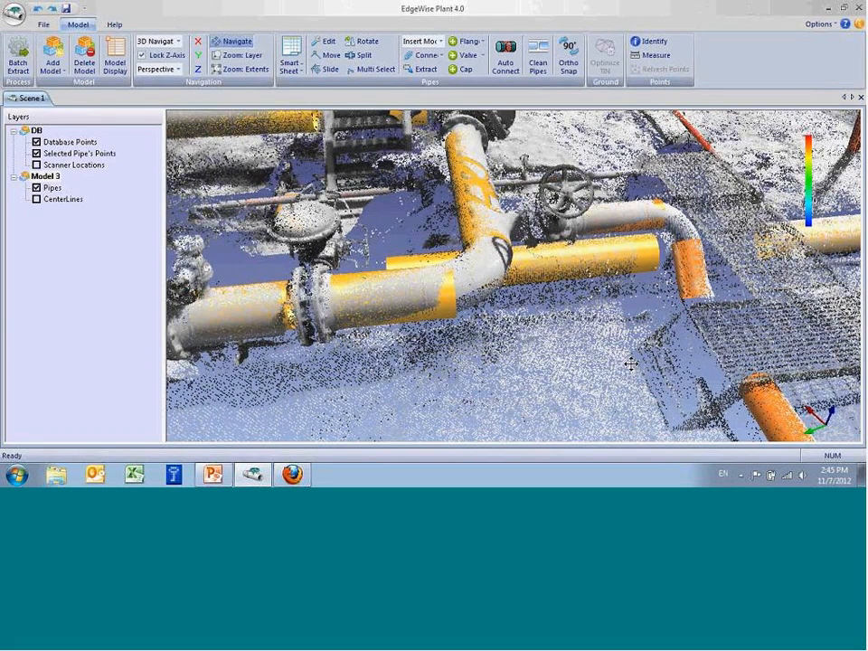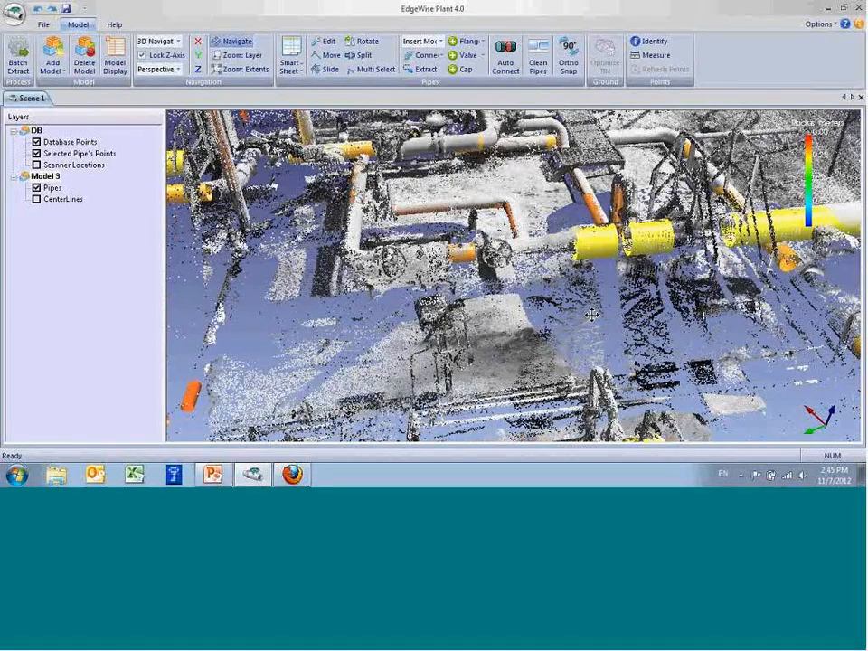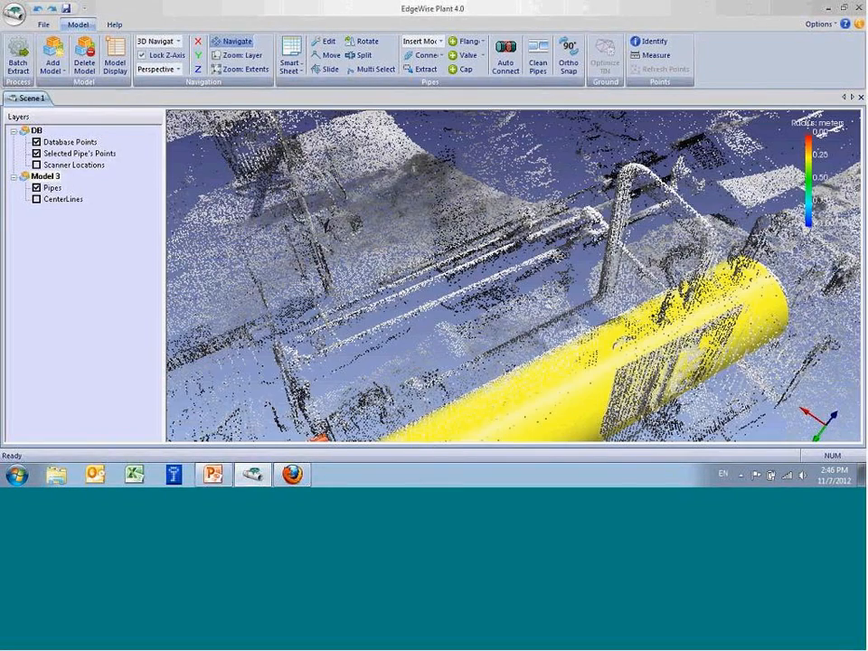Just select a pipe and outline around it, and these new manual extraction tools are a whole lot better. The old ones would solve correctly maybe 70% of the time. Now it solves almost always correctly. So you can really go through and pull chunks of pipe.